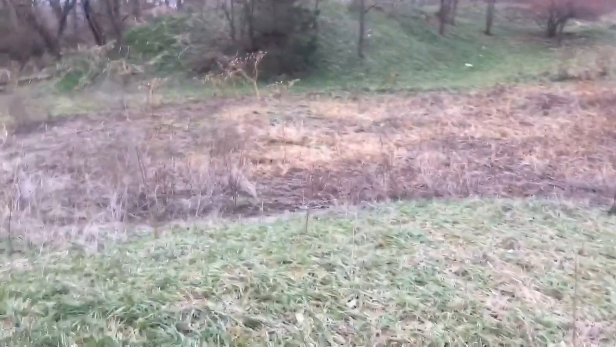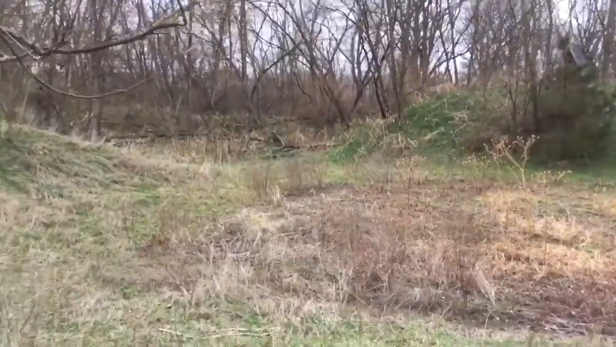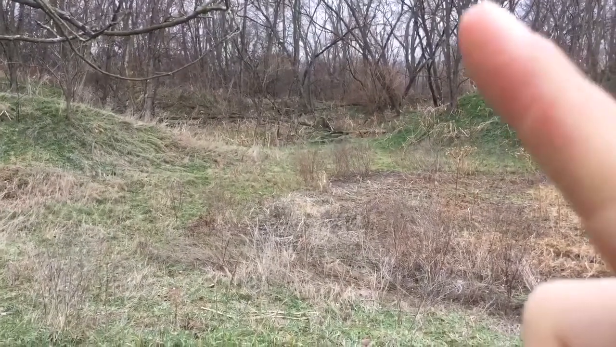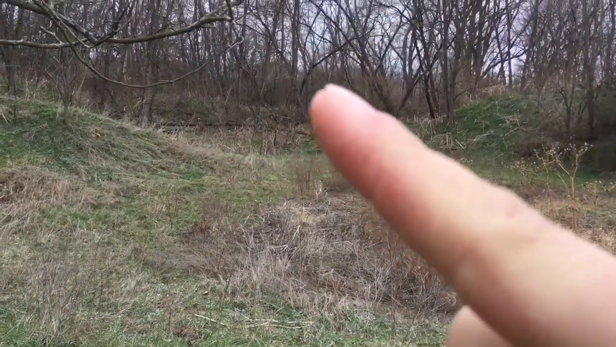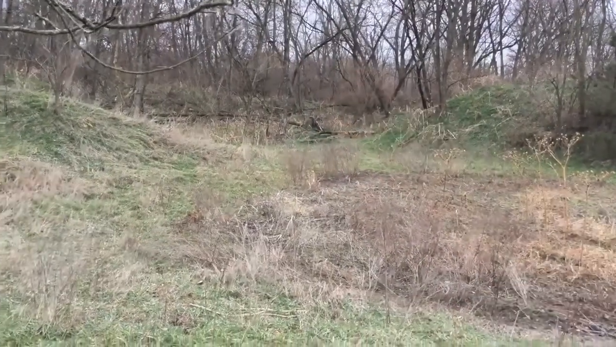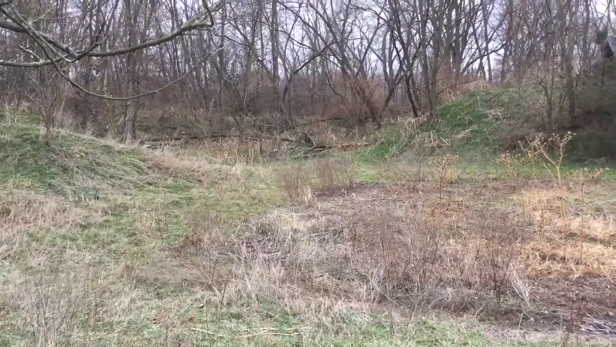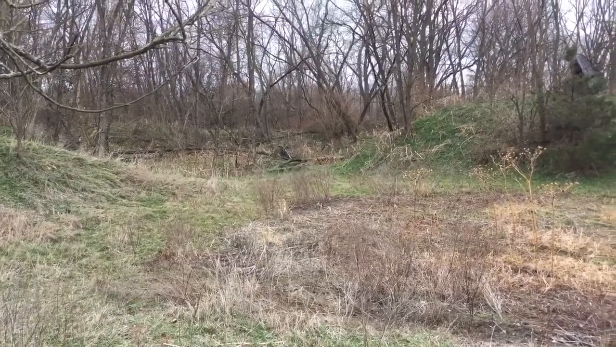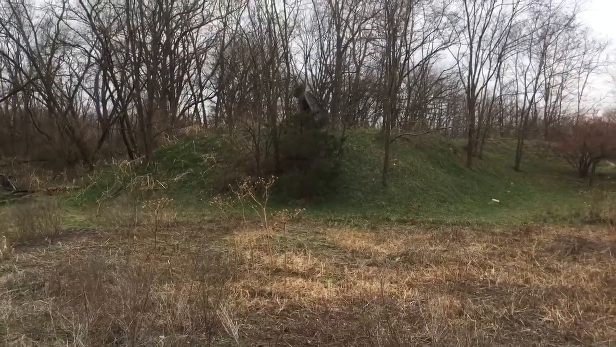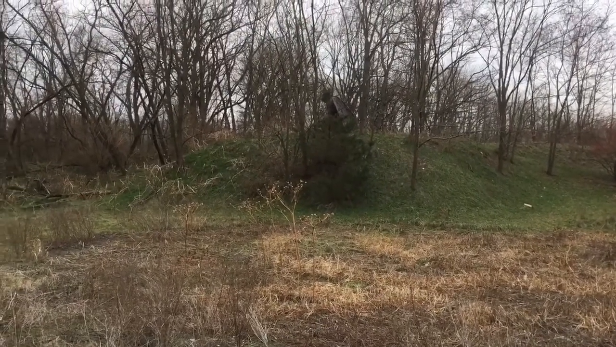So the plan is to get up right over in there, and then this middle tree, you can barely see it, but this tree right here, this is the tree I want to set up on. So I won't be able to get up too high, but enough to get off the ground where maybe I can get a shot off. And you can see over here there's that blind tipping over, so I don't think I'll have to worry about him.